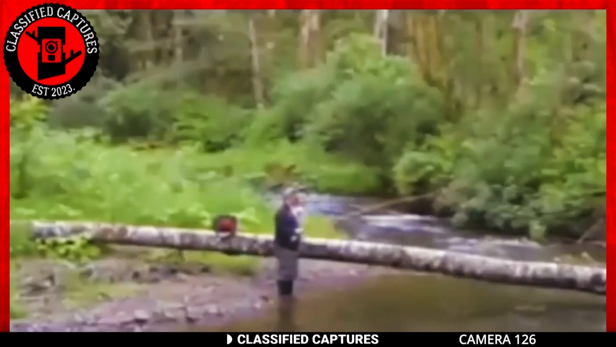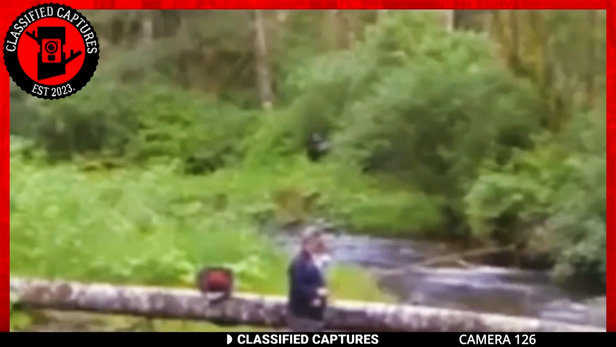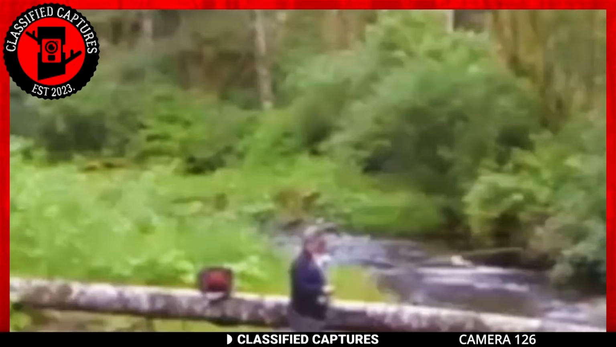Things escalate when a creature emerges from the woods, seemingly intrigued by the man fishing. It doesn't stop there. The creature gets closer until it suddenly decides against it and walks away. Why was he heading towards the man? What made him stop? What was that creature?